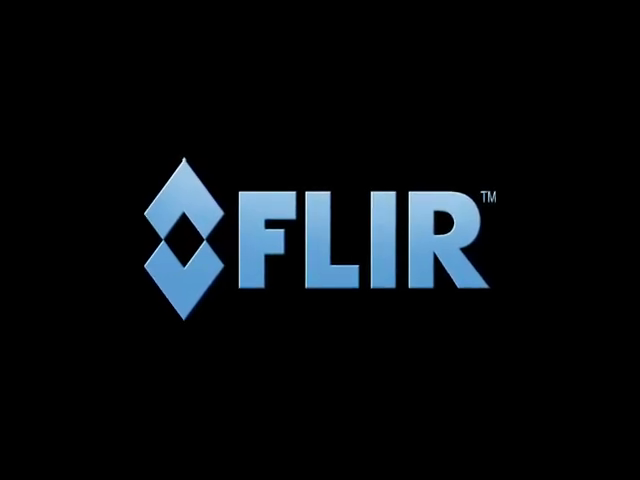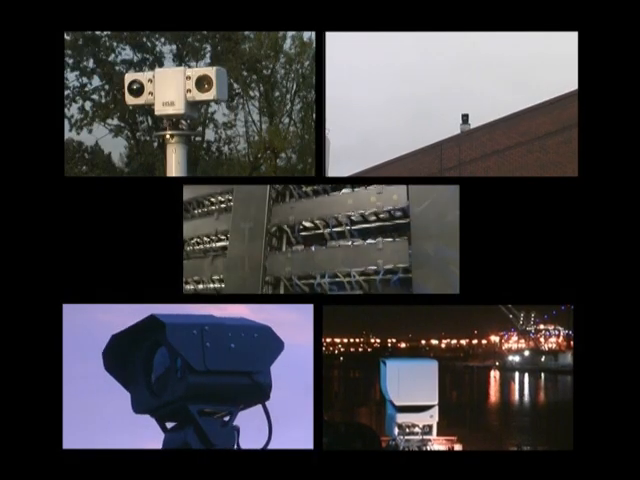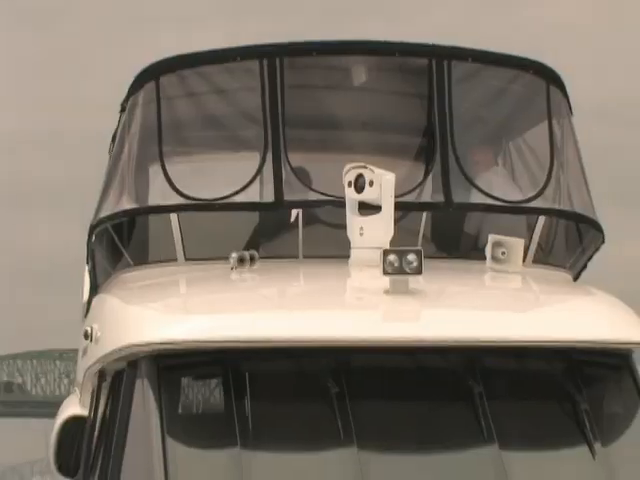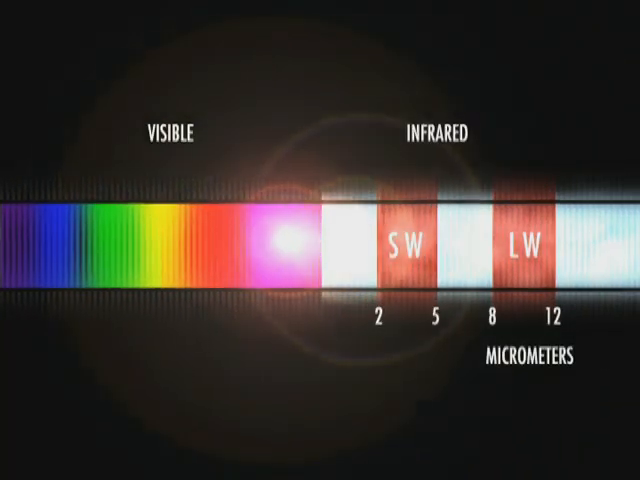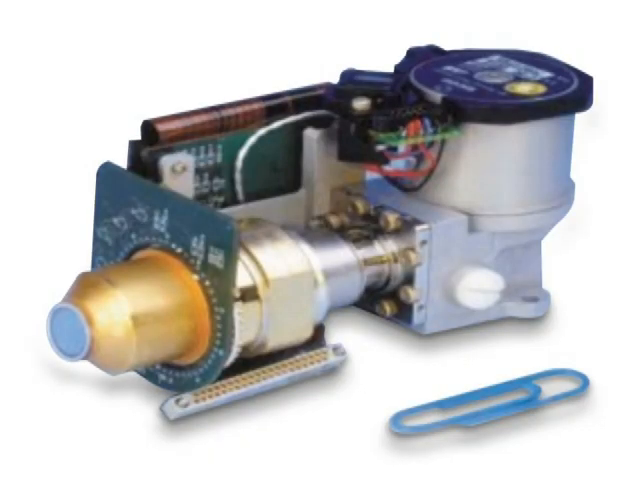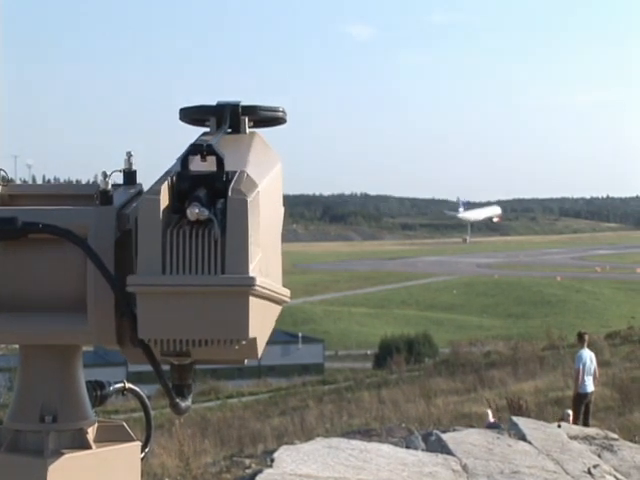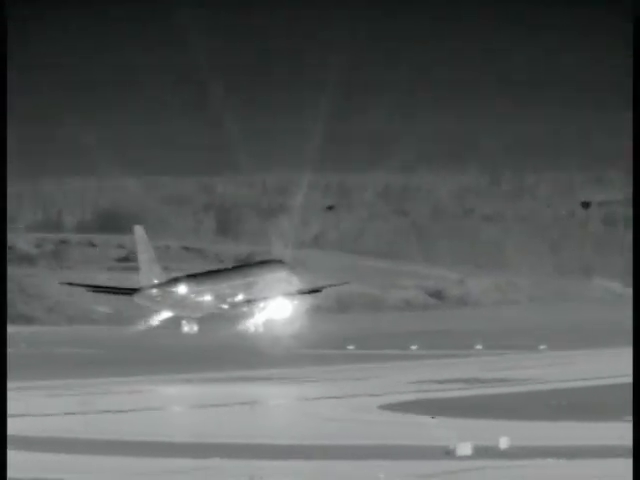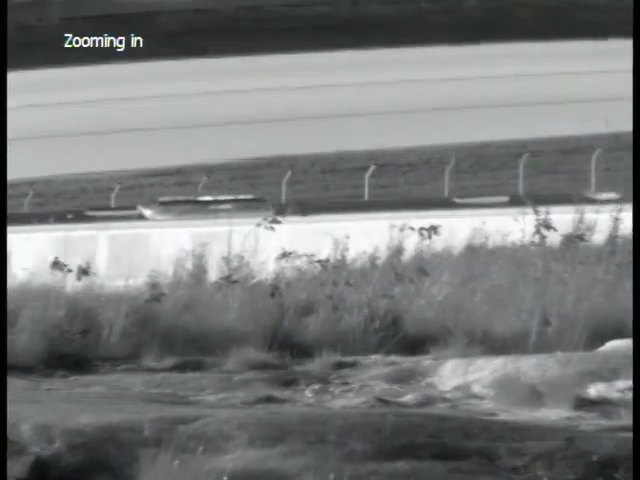FLIR Systems, the world leader for thermal imaging cameras, develops and markets the most sophisticated thermal imaging cameras, both with cooled and non-cooled detectors. Cooled detectors operate in the 2 to 5 micrometer waveband. They contain a cryocooler and are able to detect the smallest details at ranges up to over 20 kilometers. Cameras with cooled detectors like the FLIR Systems HRC can also be equipped with a continuous zoom on the infrared range.